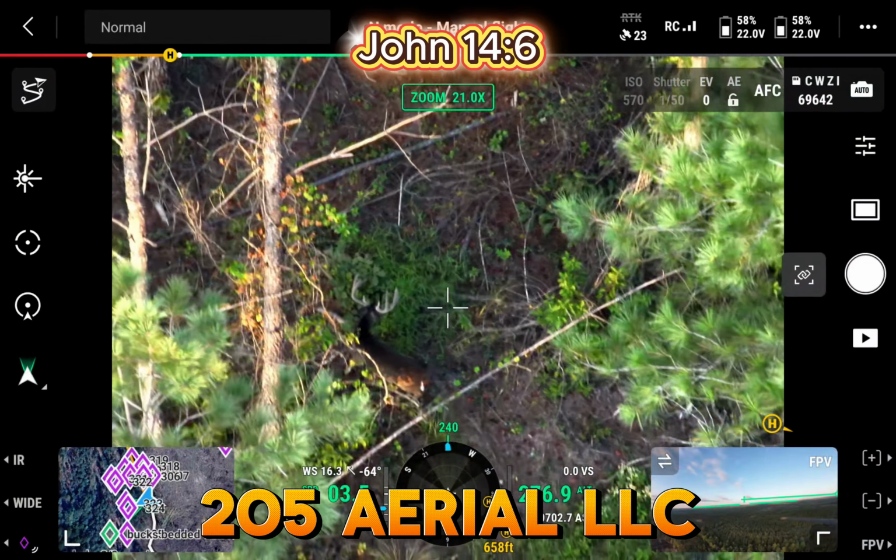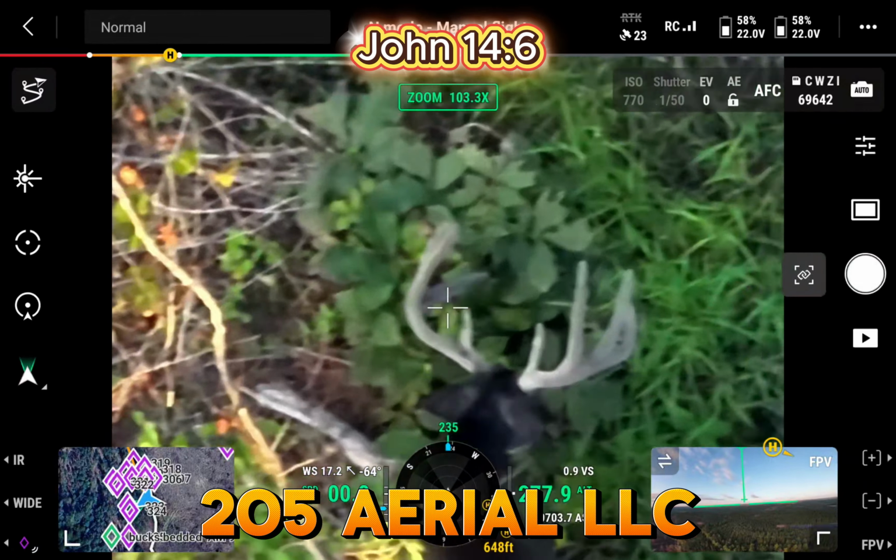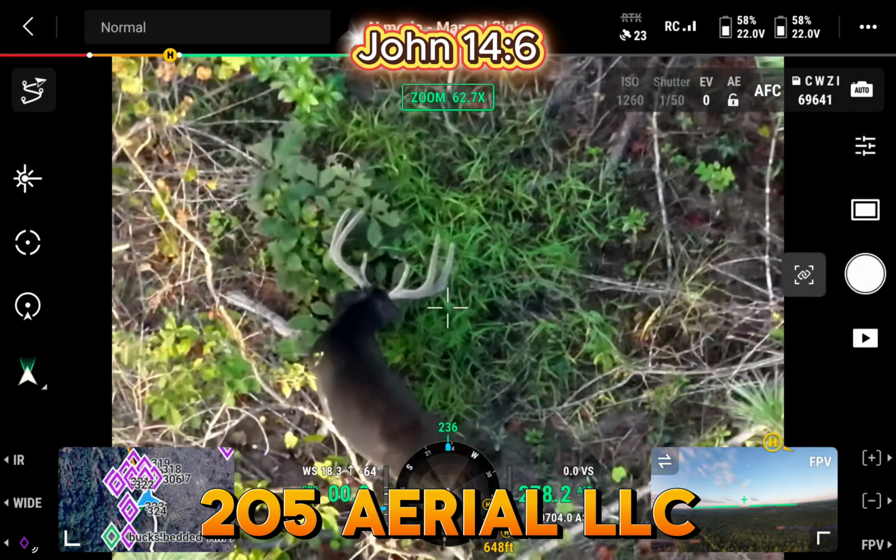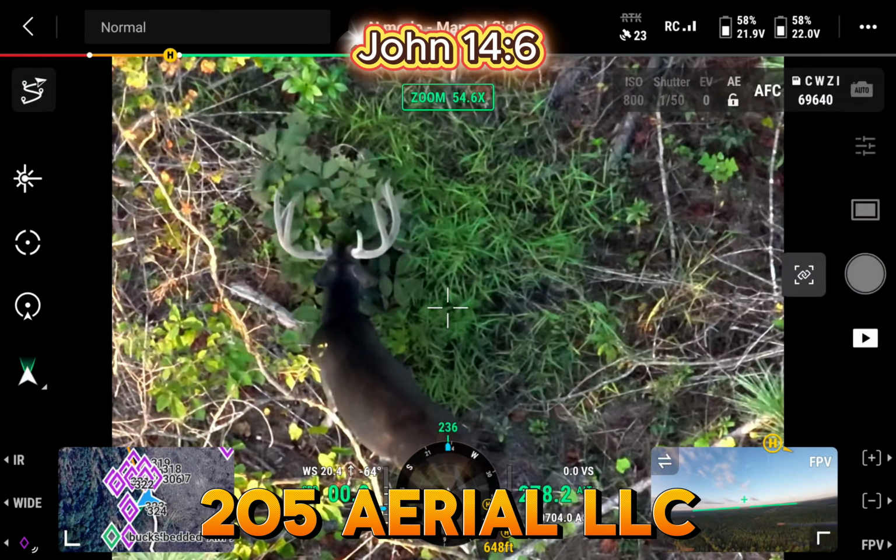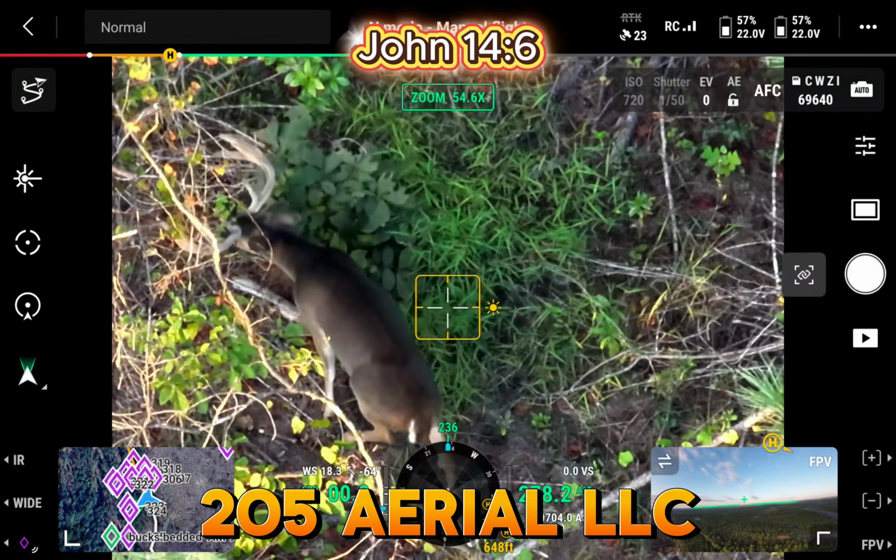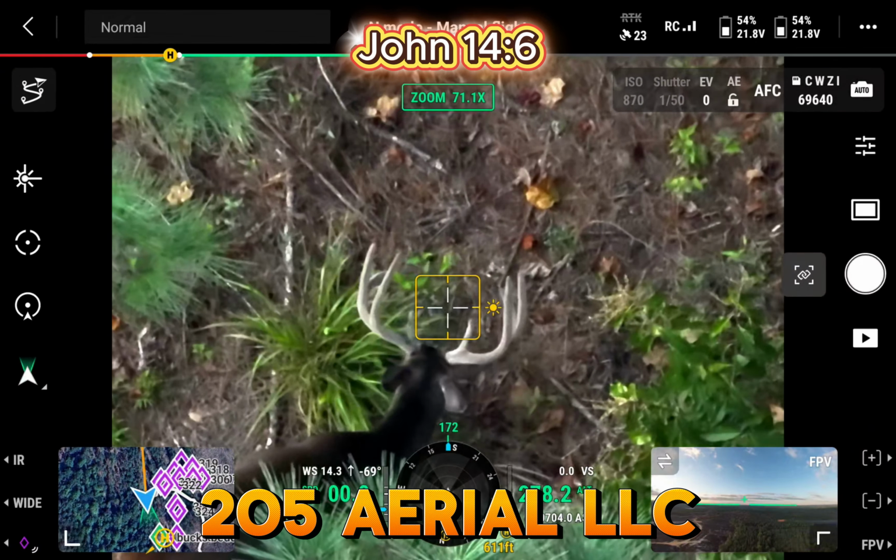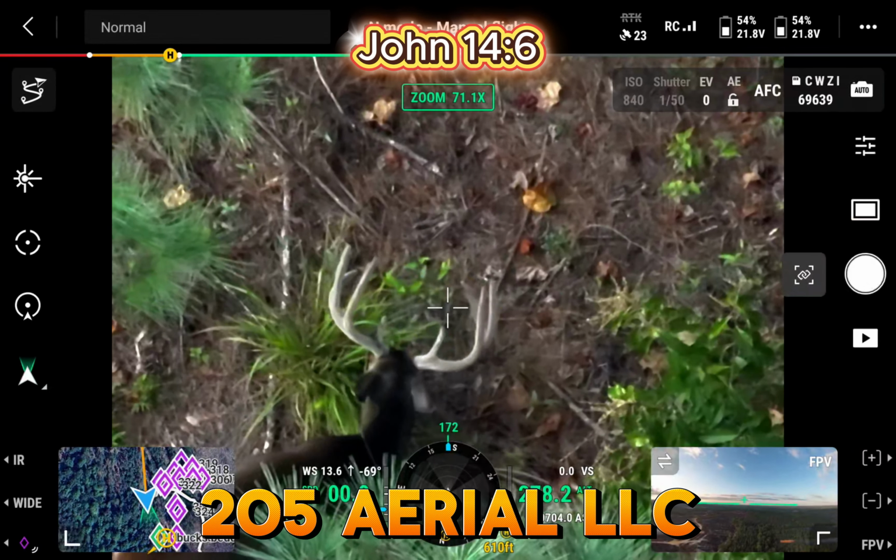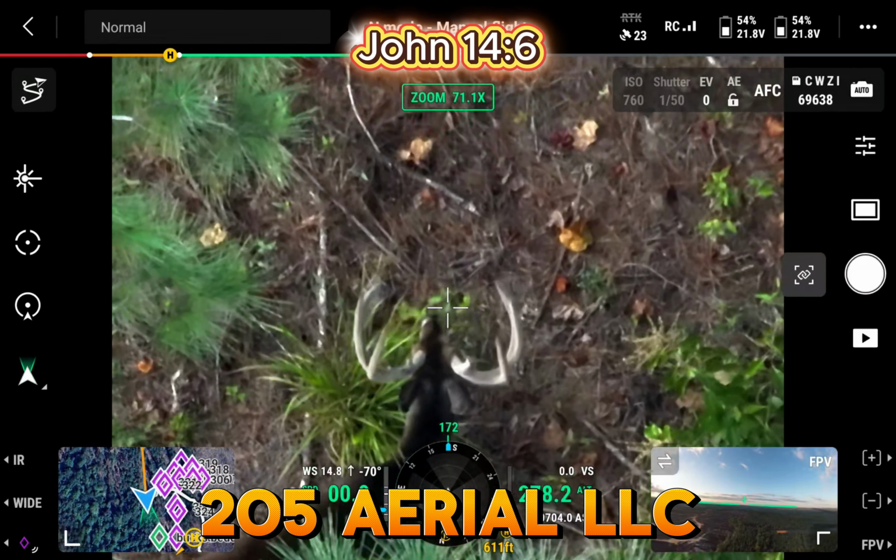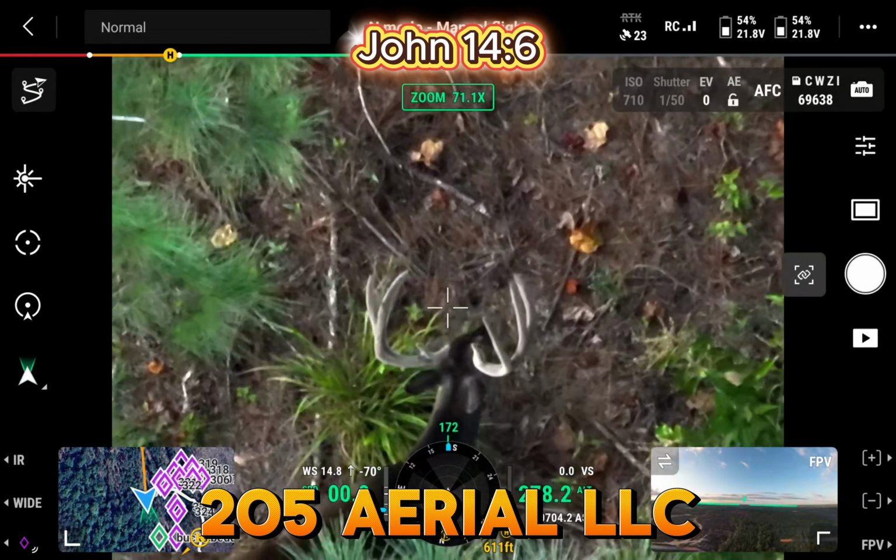There he is. It's a good buck. I say it every week. That is a good buck. I didn't see the other one. There's another 8-point that's a shooter. I did not see him this morning yet. He's usually with this group, but I just didn't. I don't know.